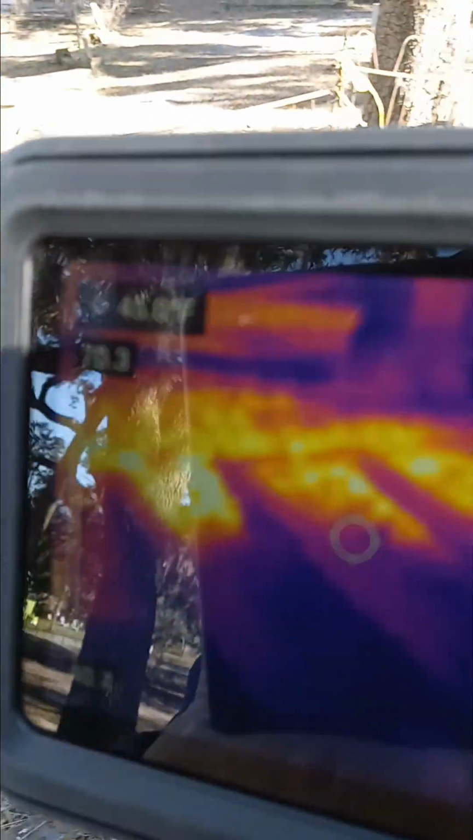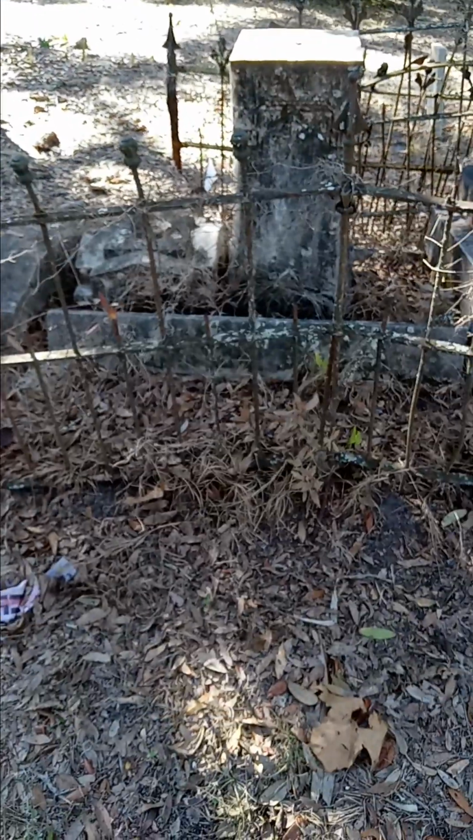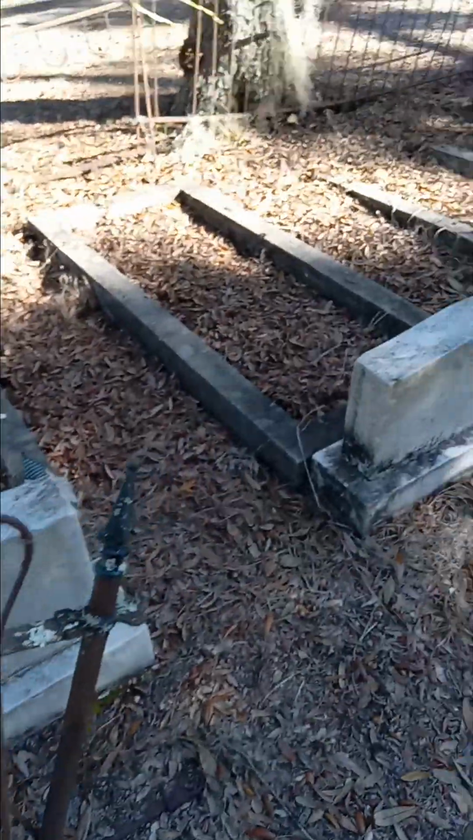I'll do a 360 here to show you the area here. Okay, and this is my 360. I'll show you really quick what I viewed.